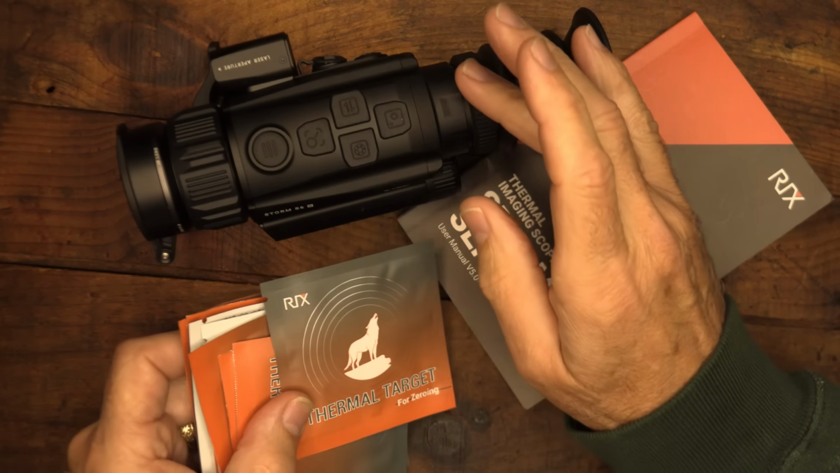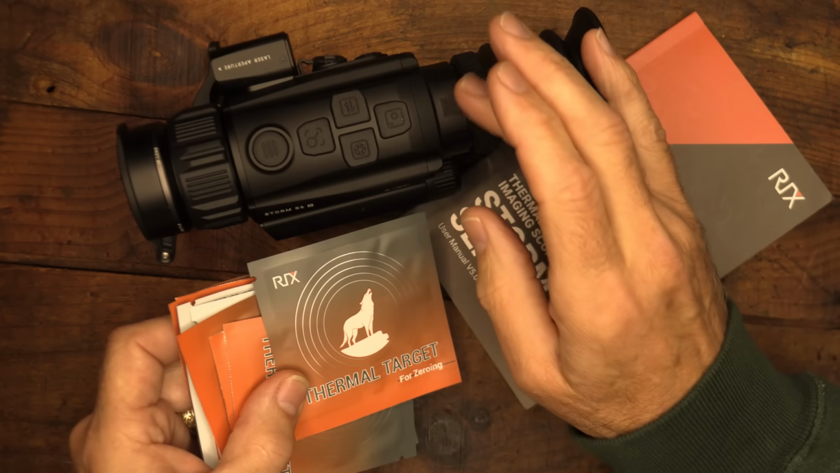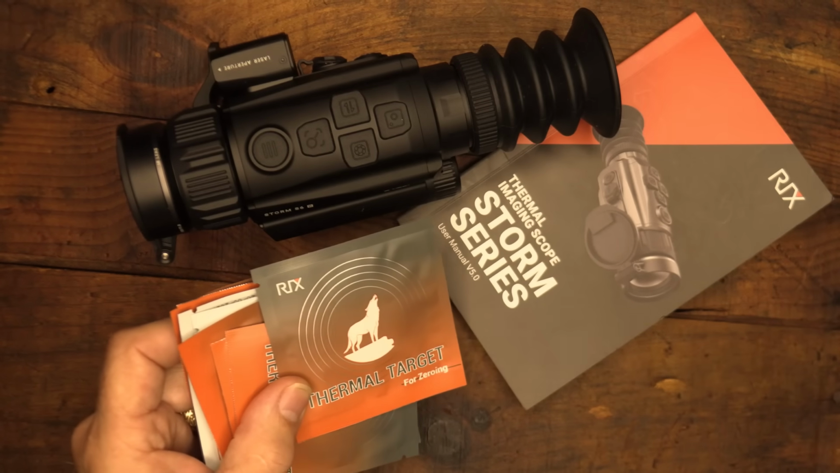Okay, you can only see. You can't see. The plane, boss, the plane. We have a lot of planes fly over.